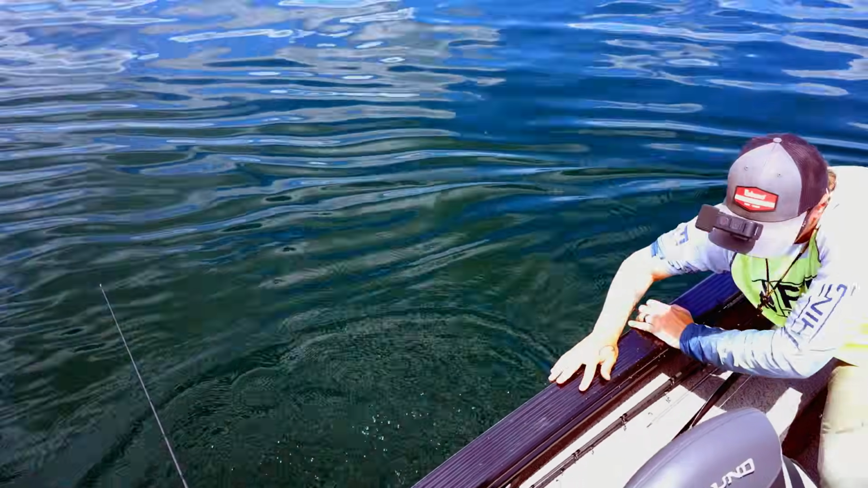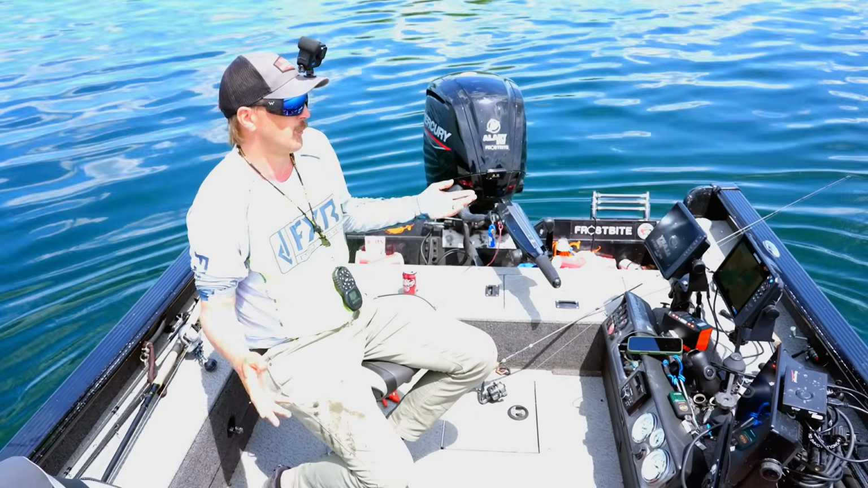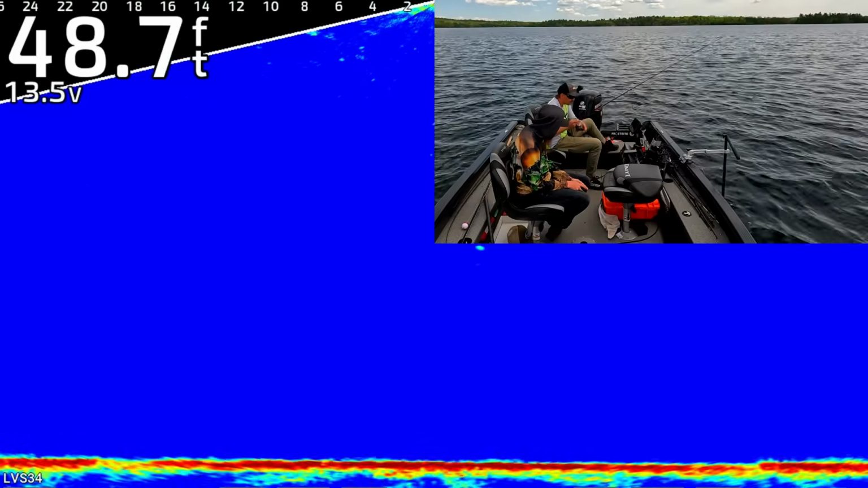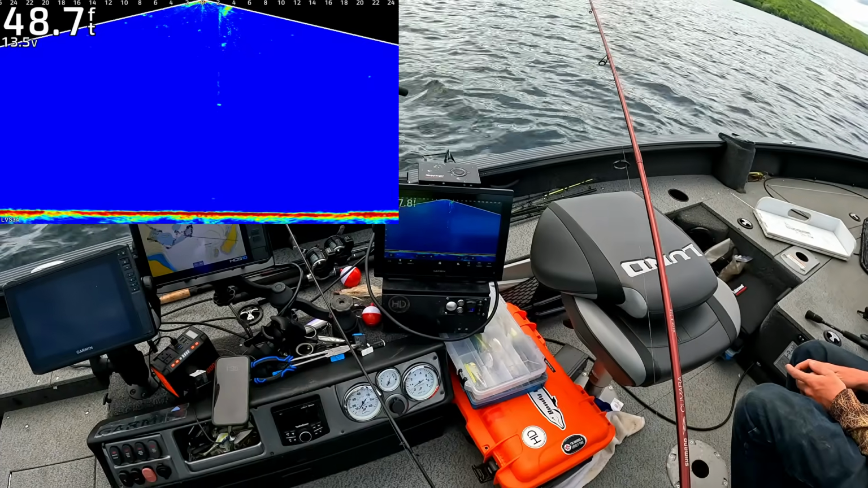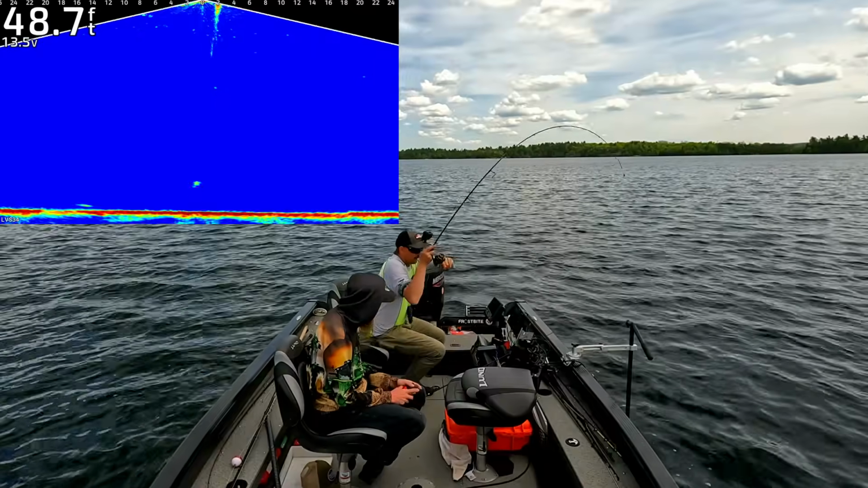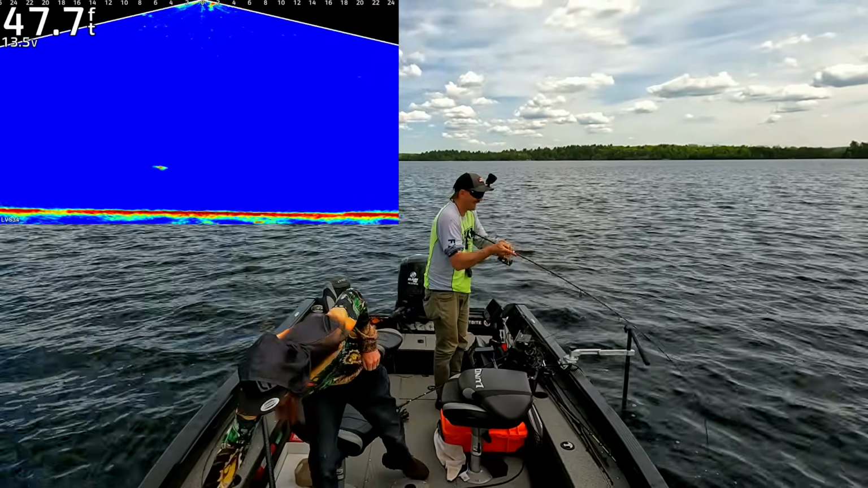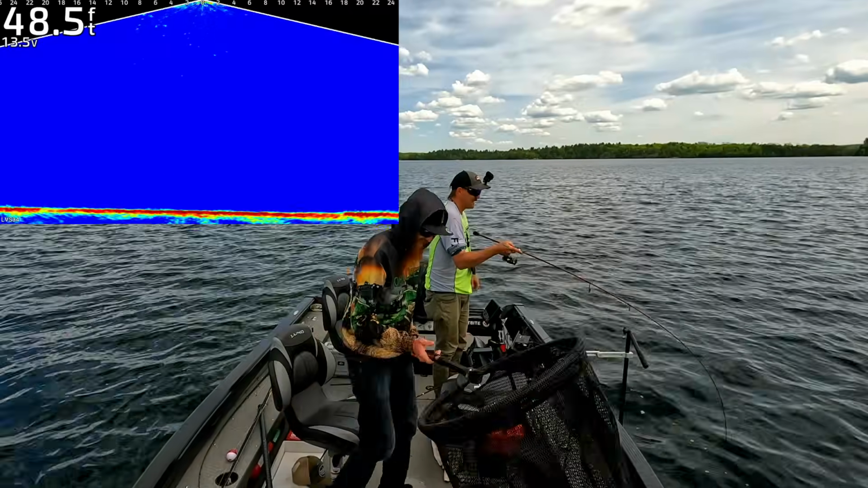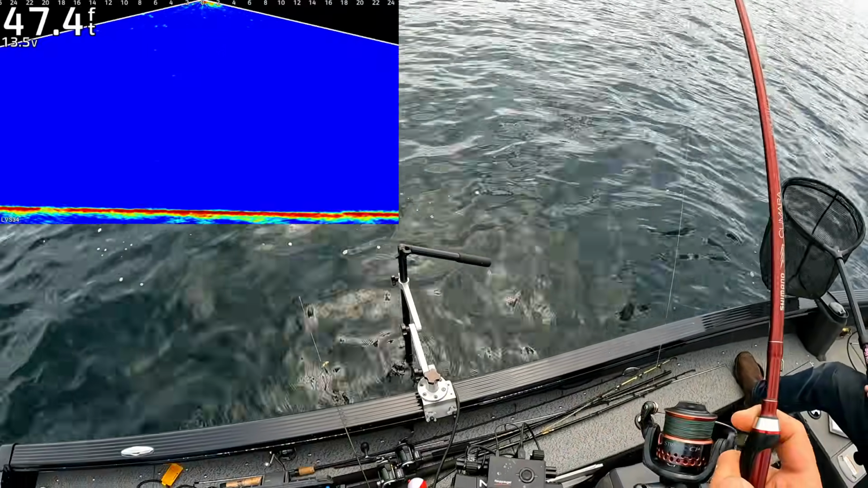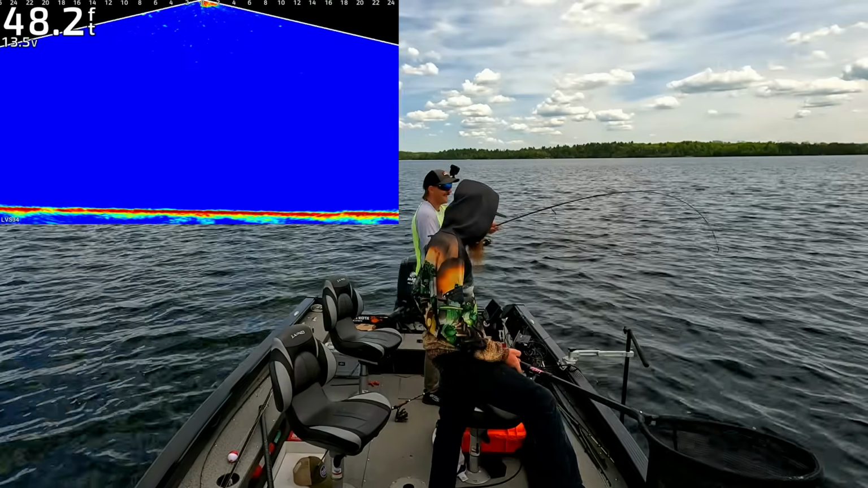Yeah. And there's fish on the screen, so we're gonna keep going. We're gonna fish right until dark. Oh, they were definitely walleyes. It's a good one. Maybe they're smallies? I don't know. I think it's a nice walleye though. The other one was bigger too.